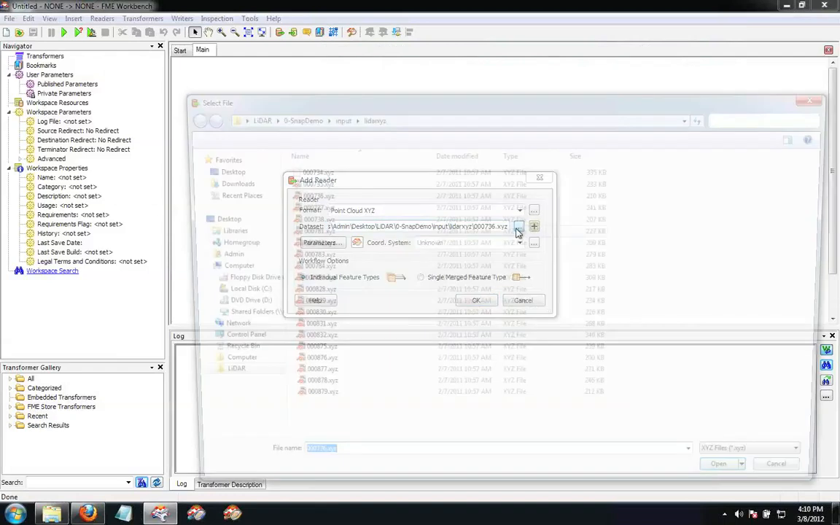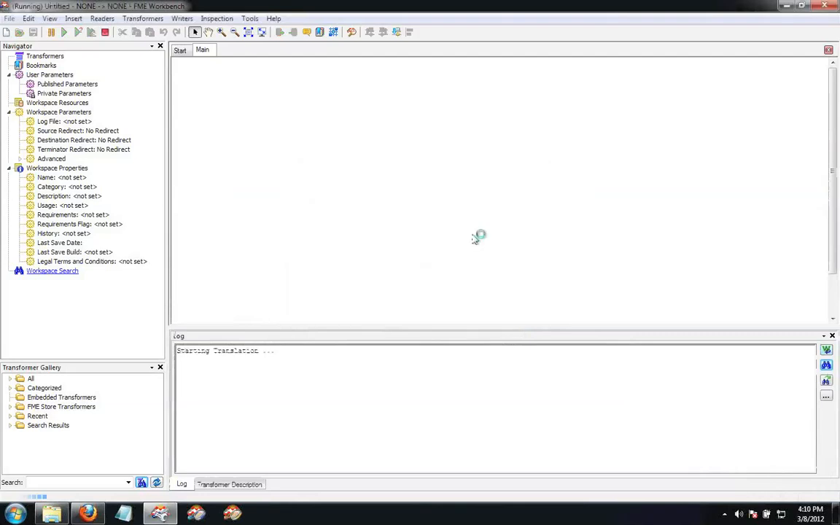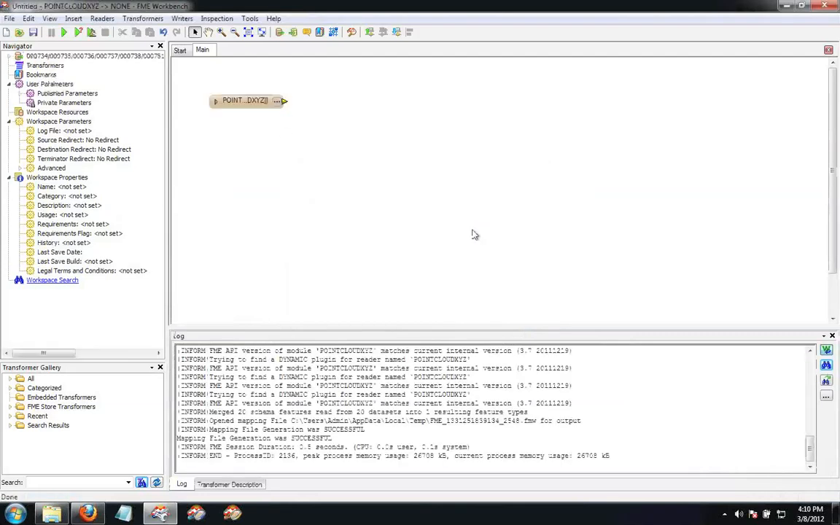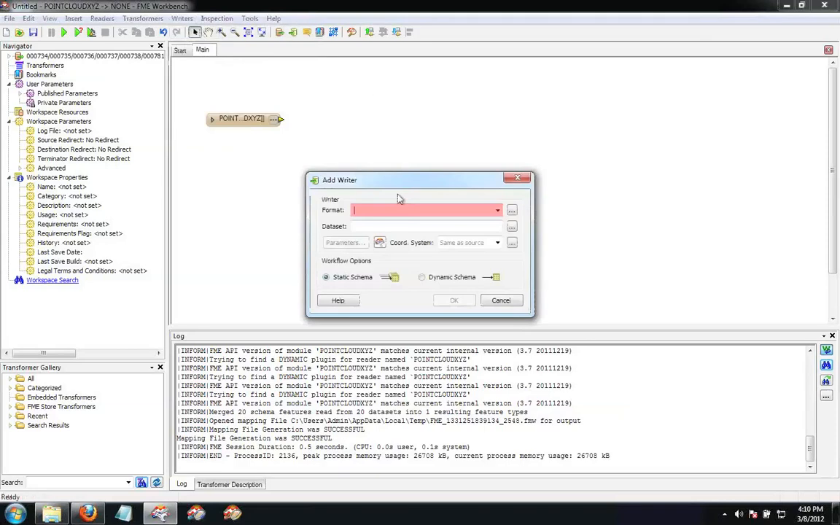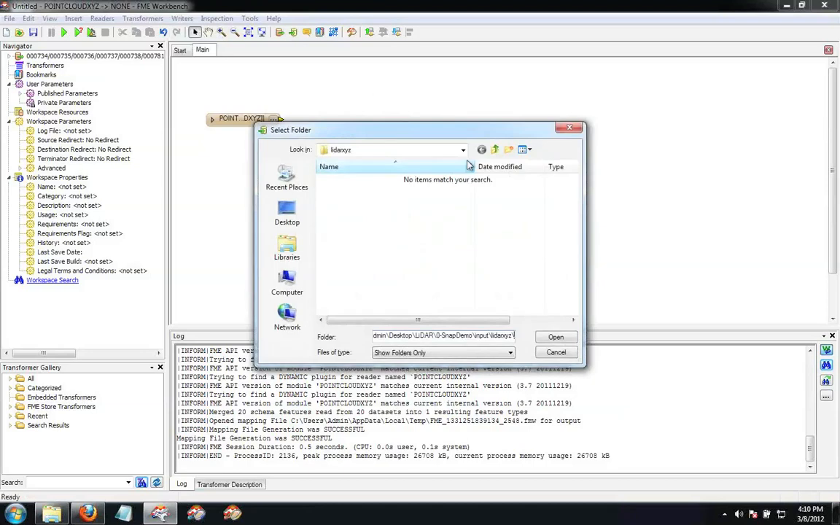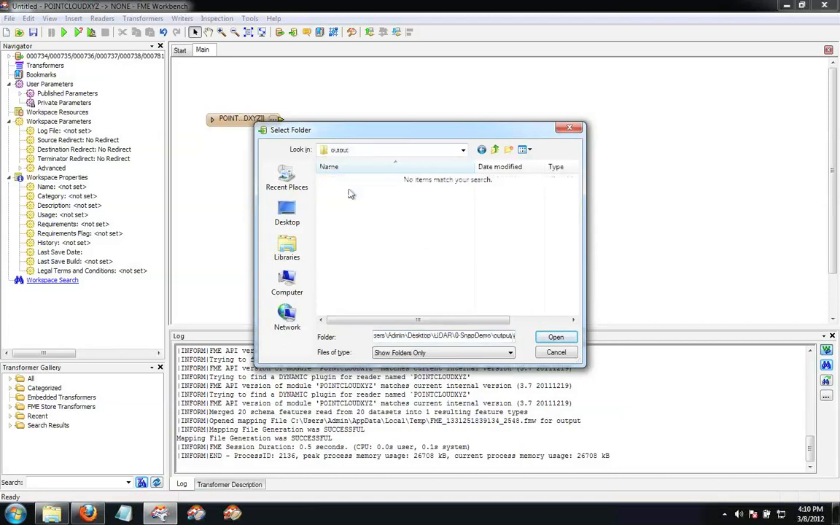And again, we say, let's tell it that we're interested in all of them. And I can actually use an asterisk there or wildcards as well if I feel like it. So now I've got these point clouds. And what I really want to do is to make LASZ files. So I'm just going to add a writer here, LASZ, yep. And I'm going to put it into my output directory, which is conveniently empty.